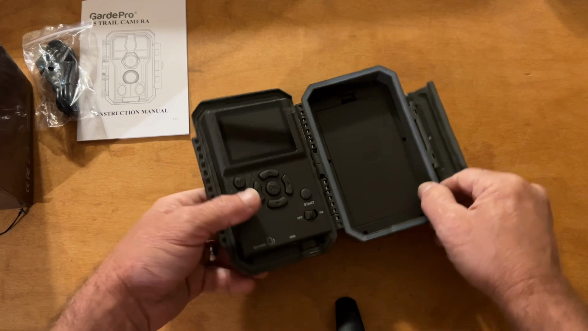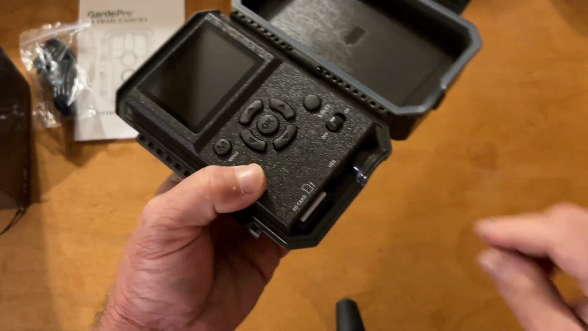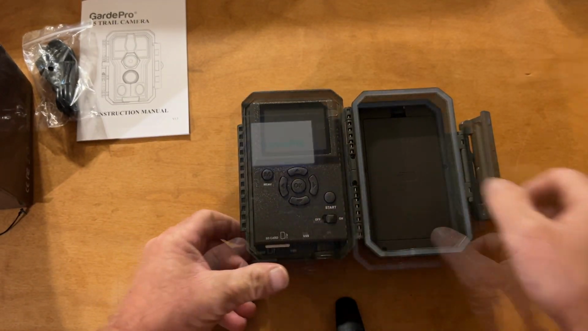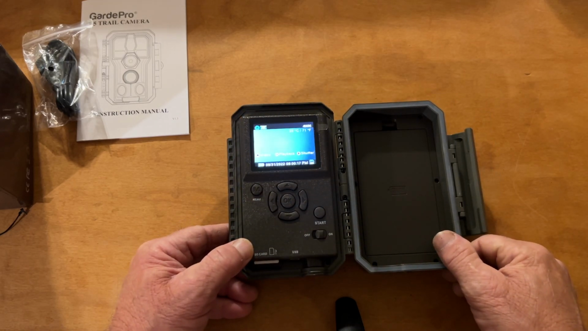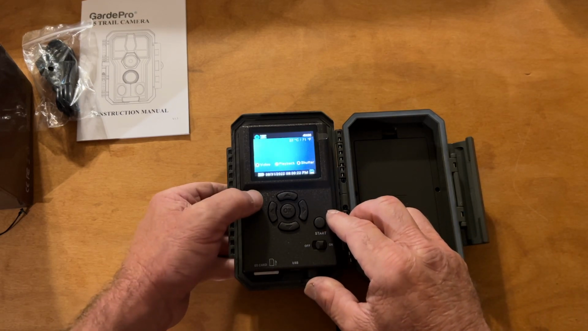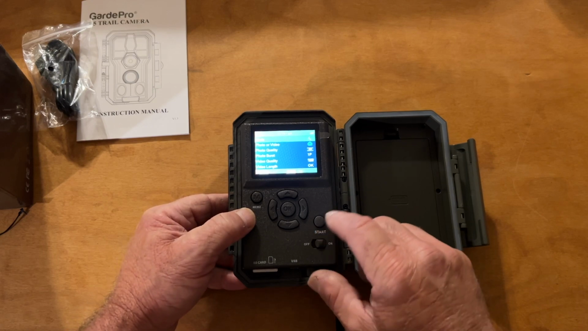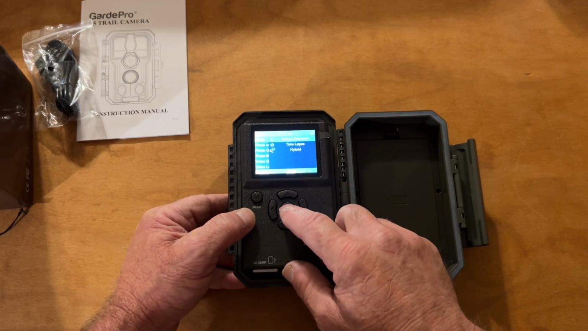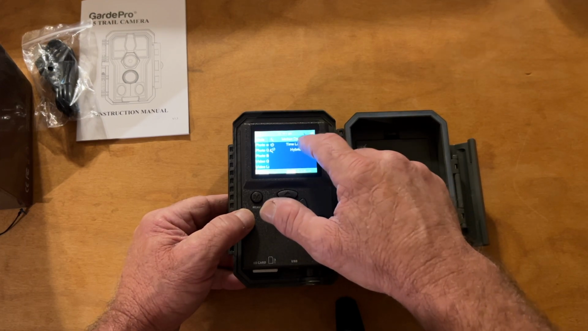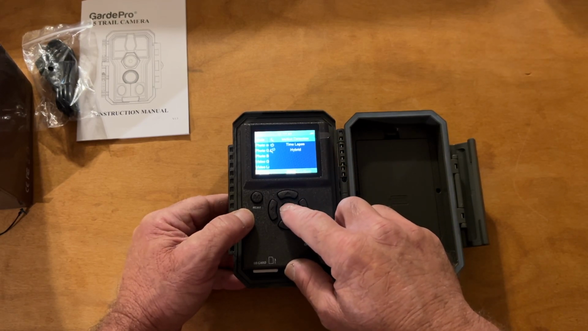So the batteries are in. Let's get a memory card in. All right, let's get into this. All right, let's hit the menu button here. So let's select the mode, motion detection, time lapse, or hybrid. I'm just going to leave it on the motion detection because that's what I want.